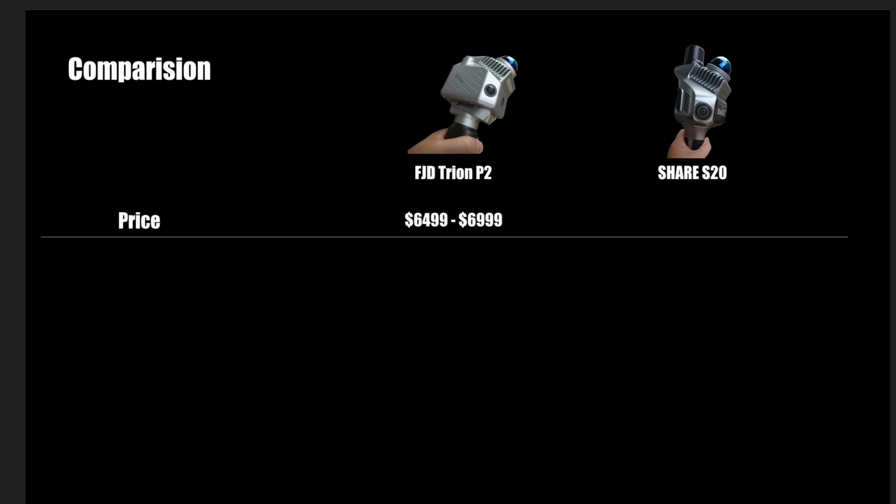And for Share S20, the price starts at $4,999 with 1 battery and $5,319 for 2 batteries. But the Trion P2's standard version also comes with 2 batteries. So the Share S20 has a lower price.